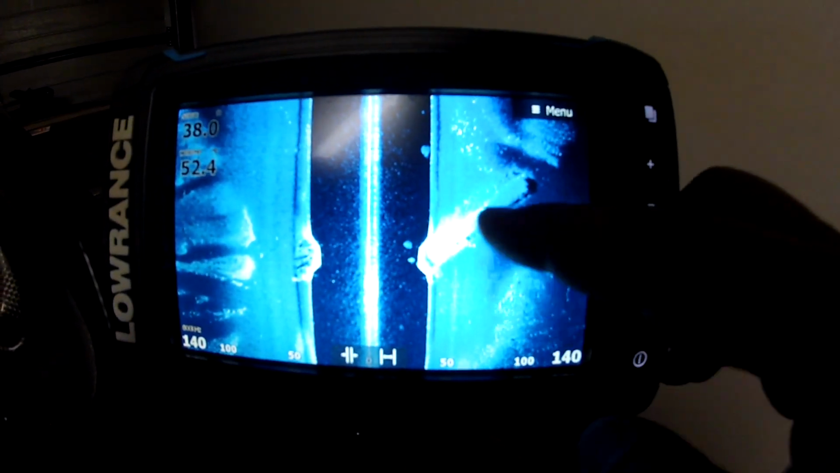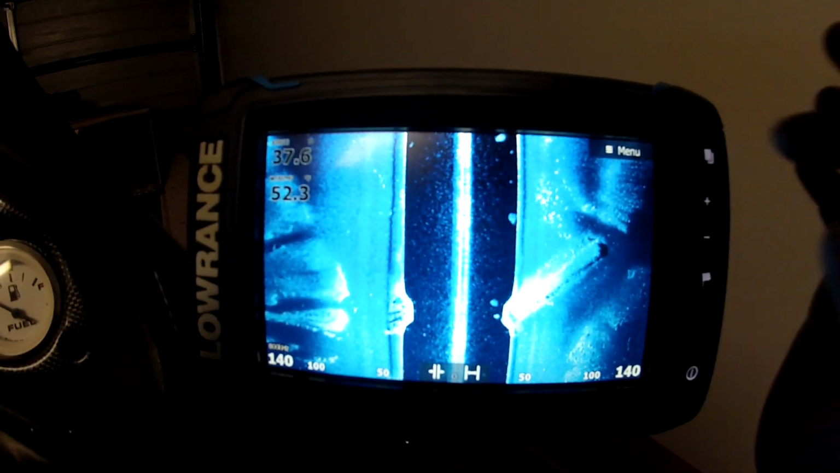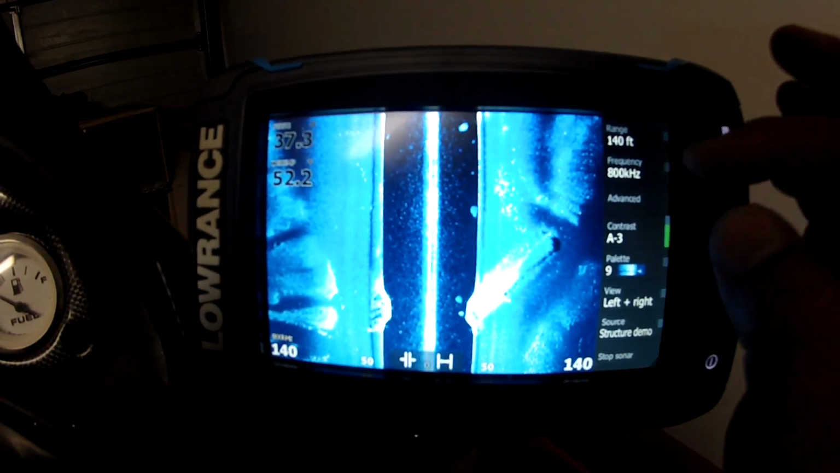On the side here, that's rocks. Now see that dark patch behind that? That looks like a log or something laying down, and that's a shadow behind it. When you know you've got the contrast right, you start to see shadows. We'll talk about it in a sec.